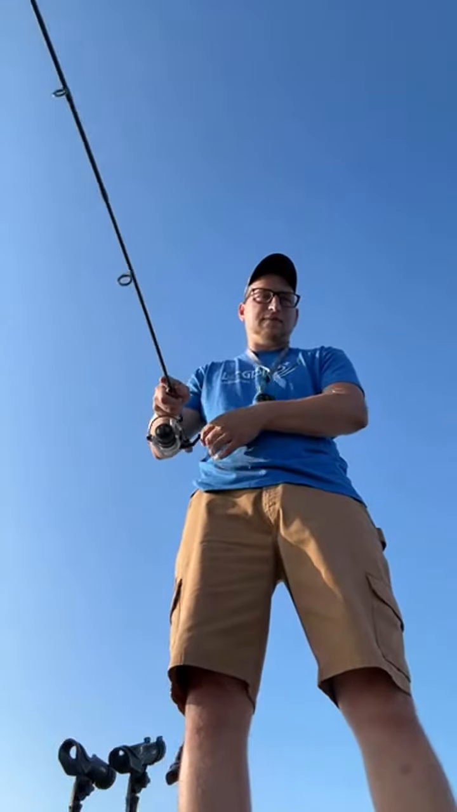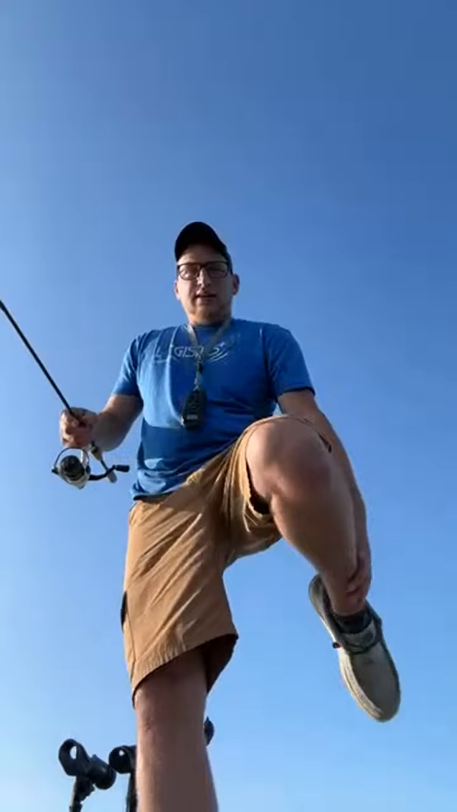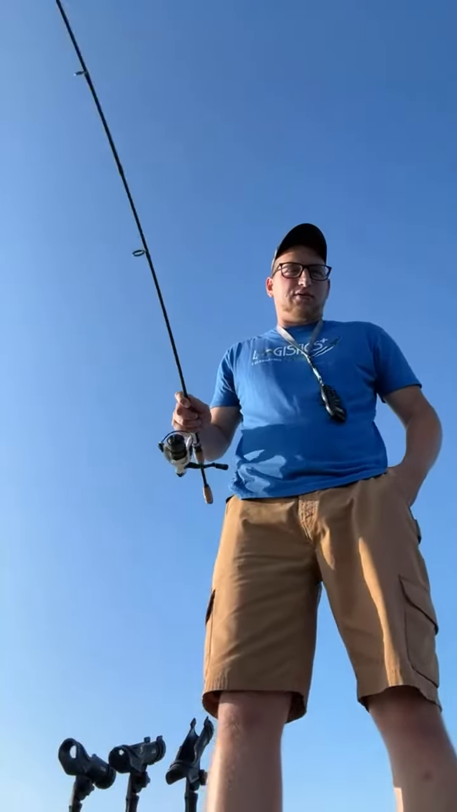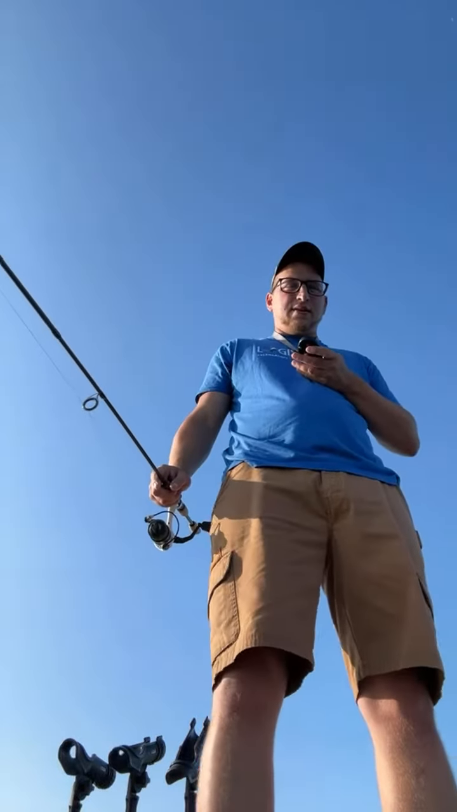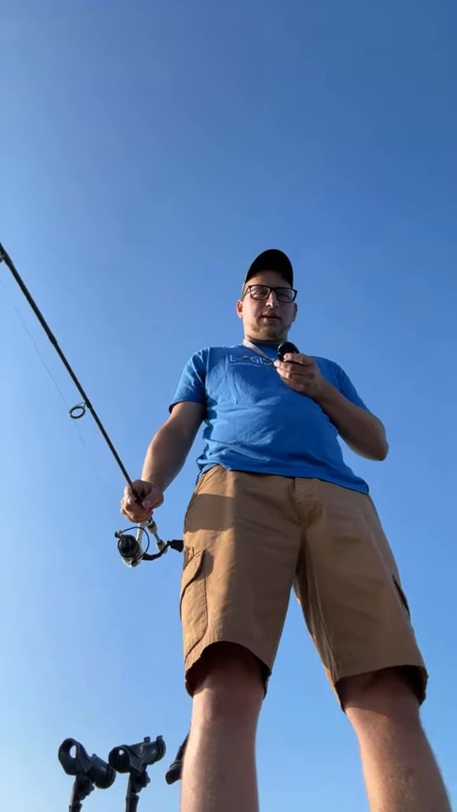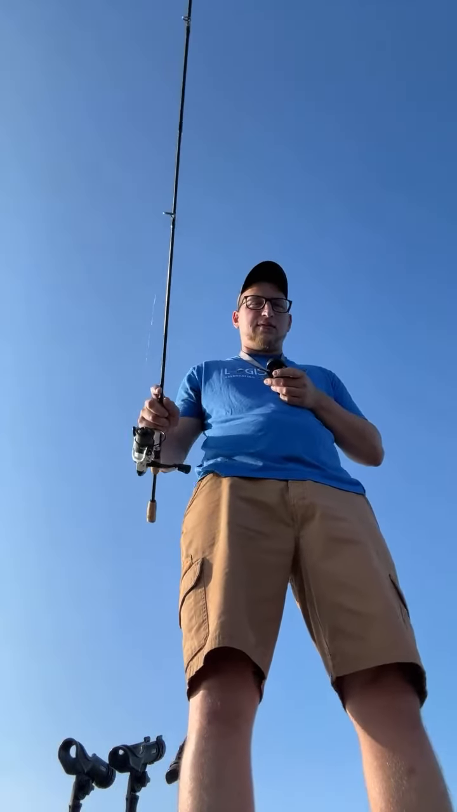Come on. He's like, I've been looking at this lure for 2 minutes now. I'm good. I don't want it. It's better when they're in groups. Like when you can find a school, you get hit pretty much right away.